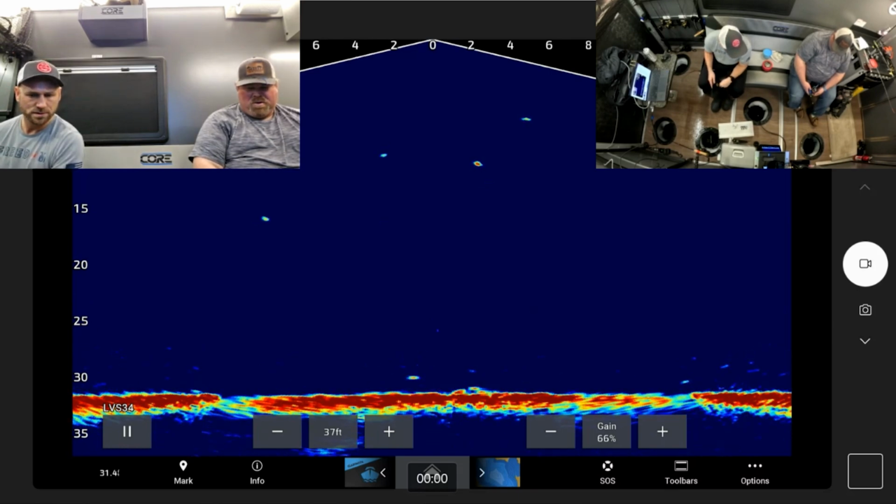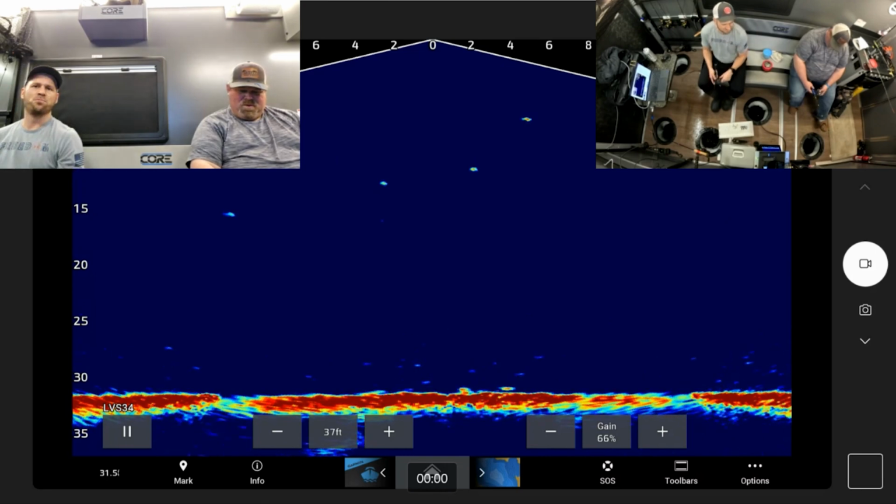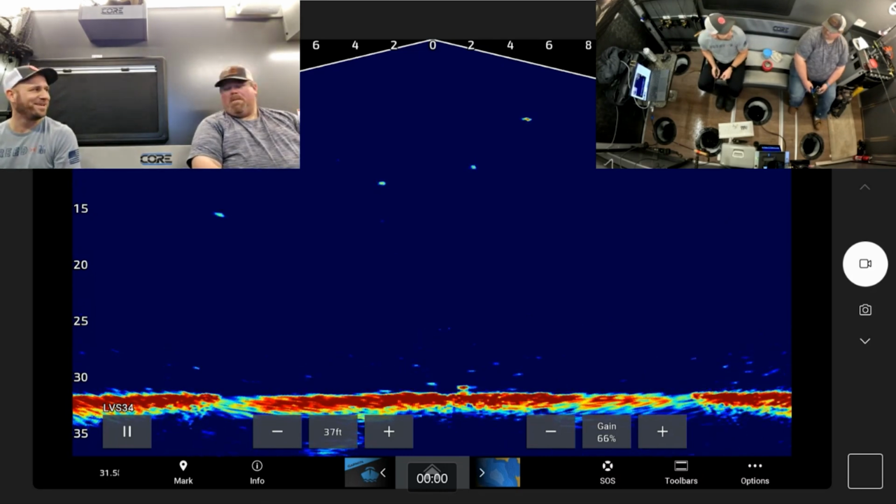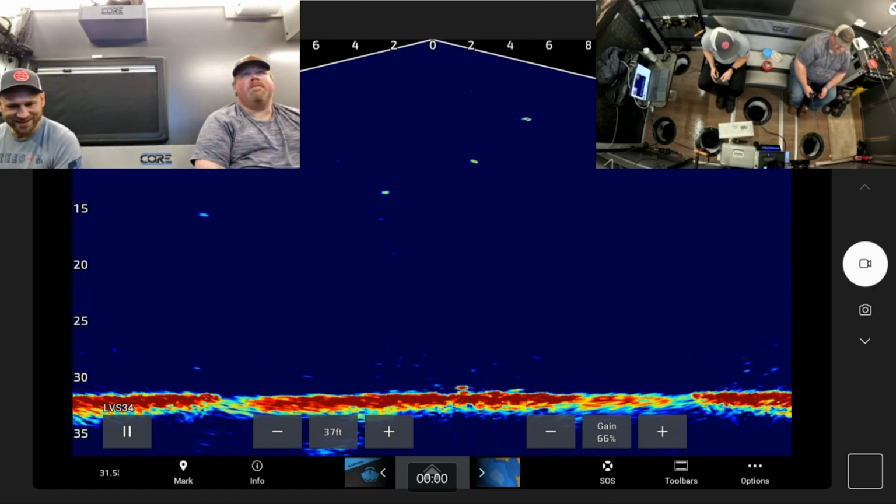See that? Here, buddy, buddy, buddy. You got one coming from the left. He's leaving. That's fishing for you. It's just sometimes more frustrating when you can see it happen. I know. Oh, there's a big one out to the right. Here we go.